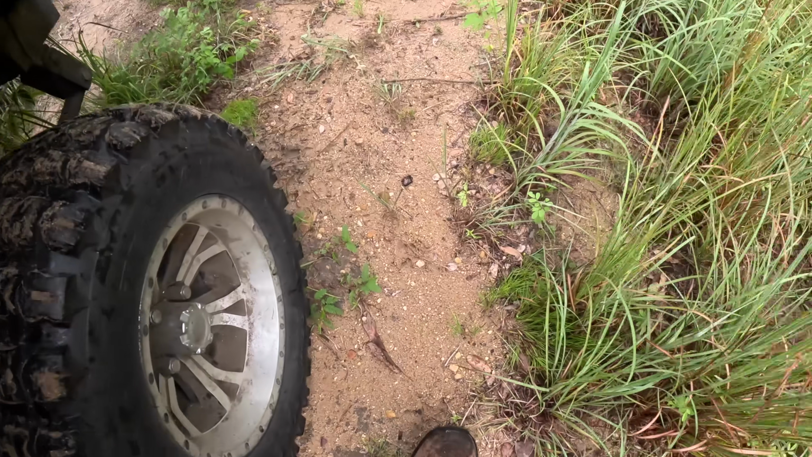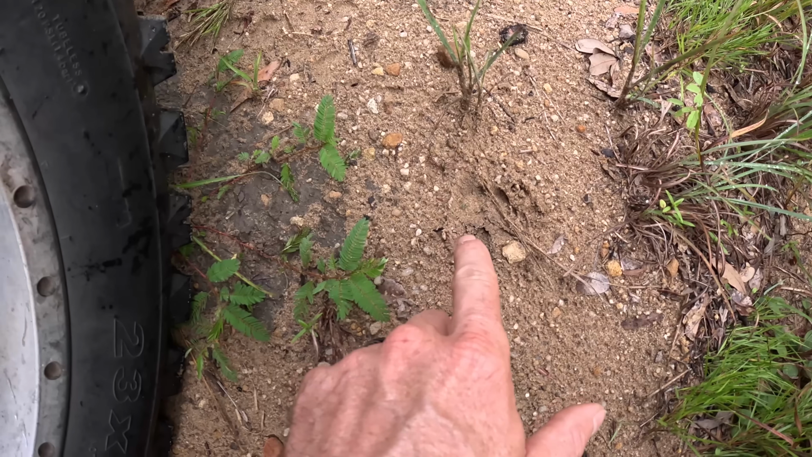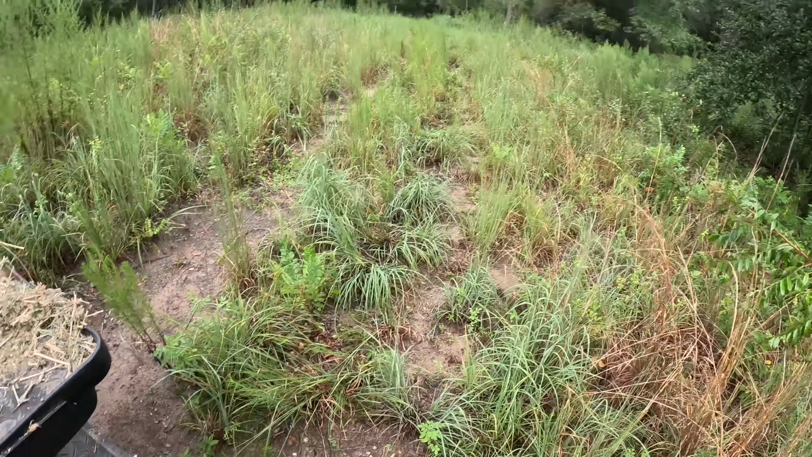I'm driving down this old woods road, and this is fresh hog tracks. It stopped raining about an hour ago. So these are fresh hog tracks, not a big hog. It went right through here, across the road right here. So they are definitely moving.